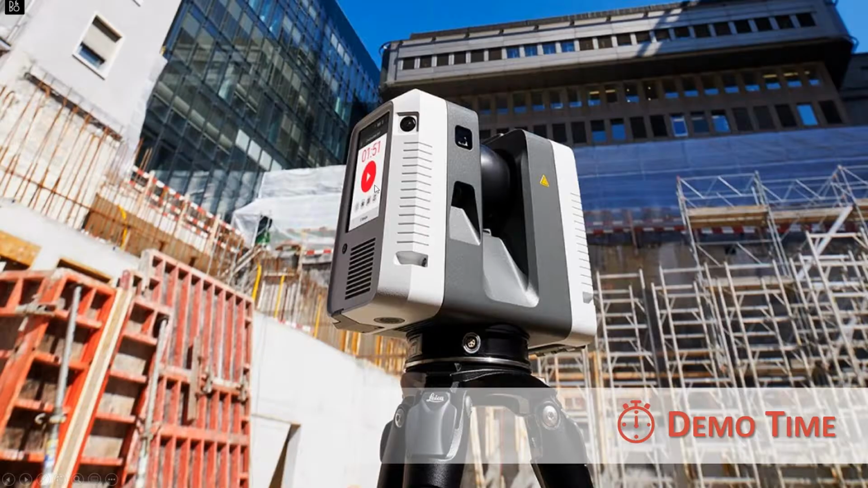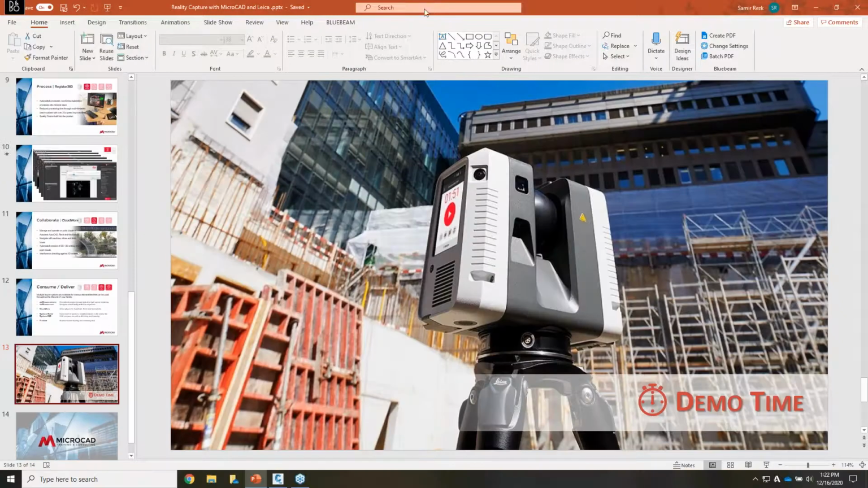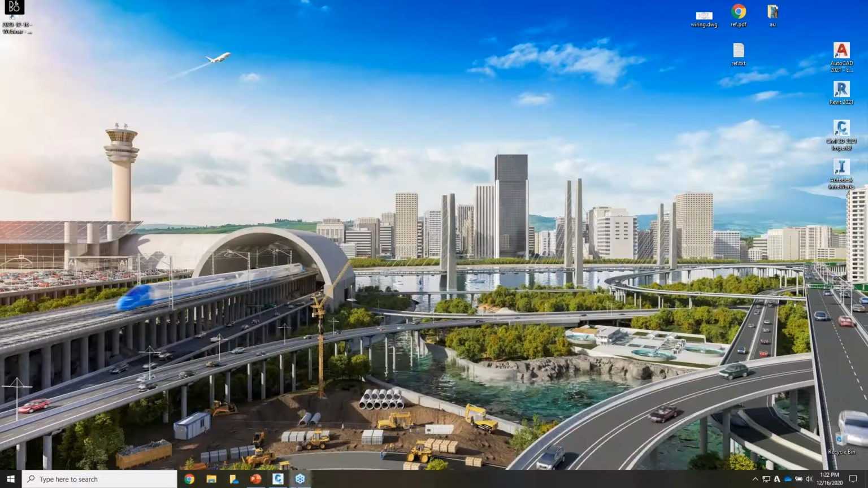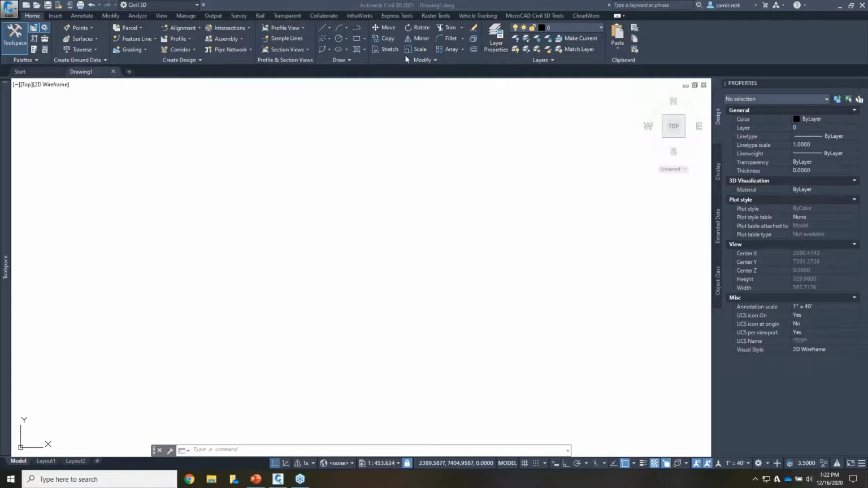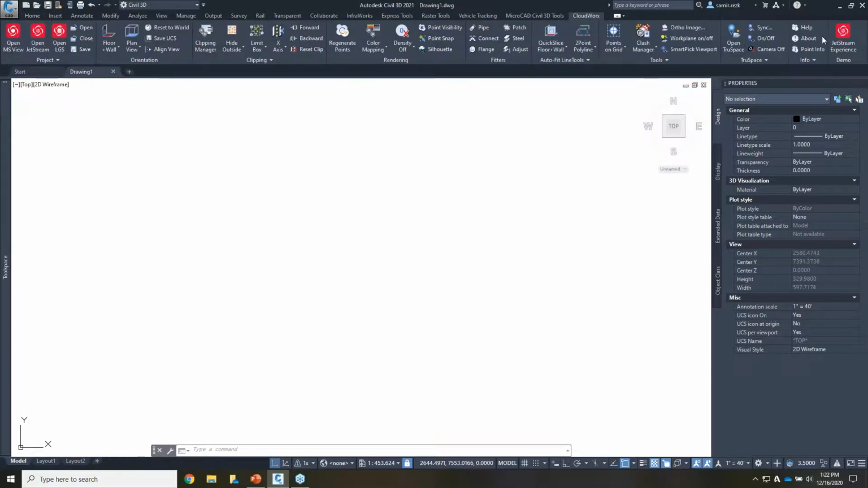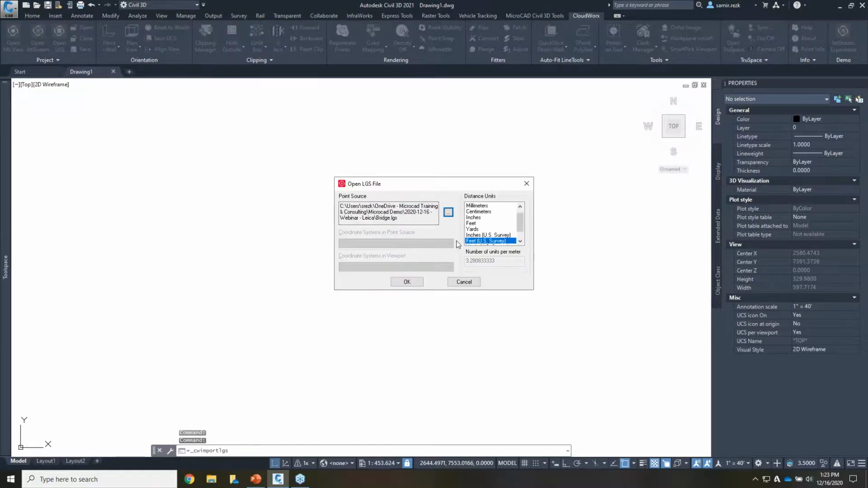So with that, I'm excited to show you what that looks like in Civil 3D. From a civil perspective, I have the LGS file for a bridge dataset that Kevin mentioned. Once in Civil 3D here, once you install CloudWorx, it opens up a new ribbon for you. And all the tools from Leica are right here. So I have an LGS file. I'll select open LGS file, and then I'll browse to my dataset.